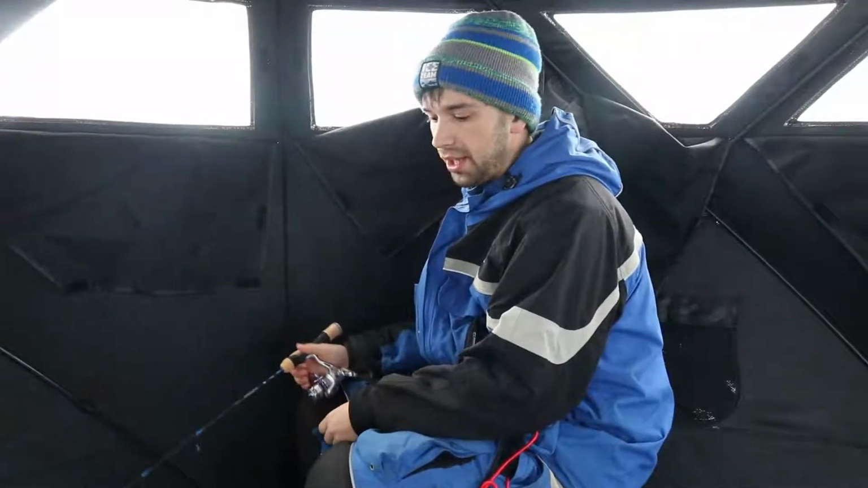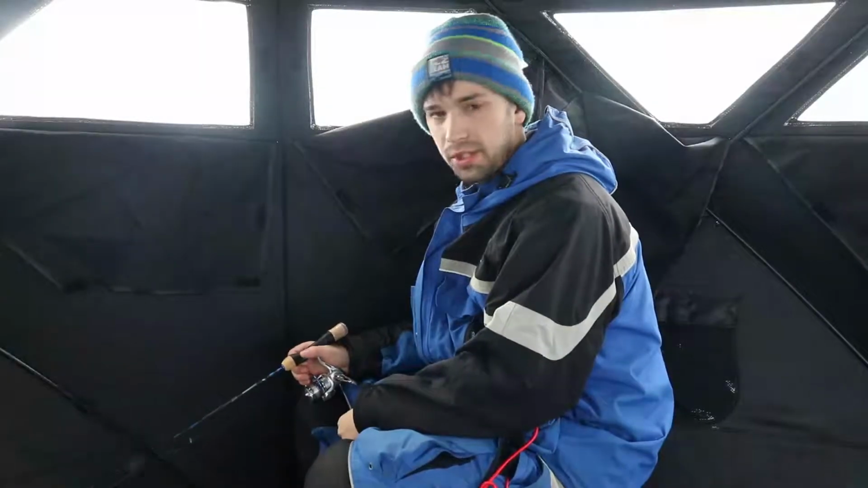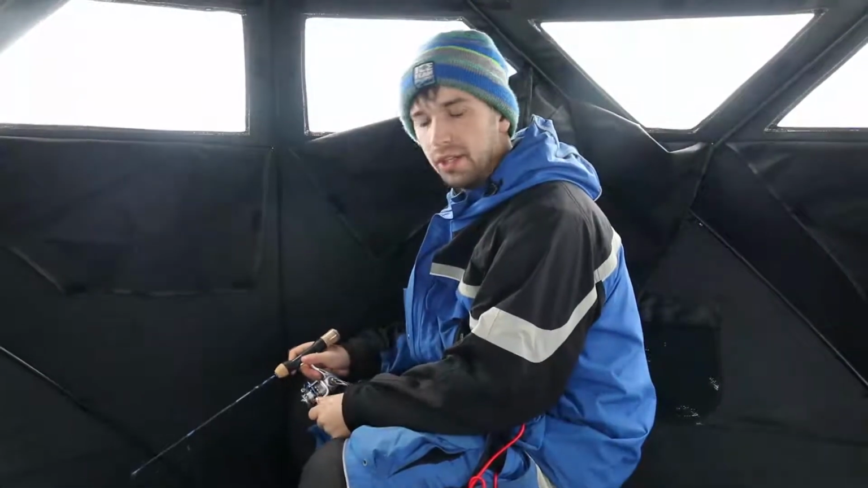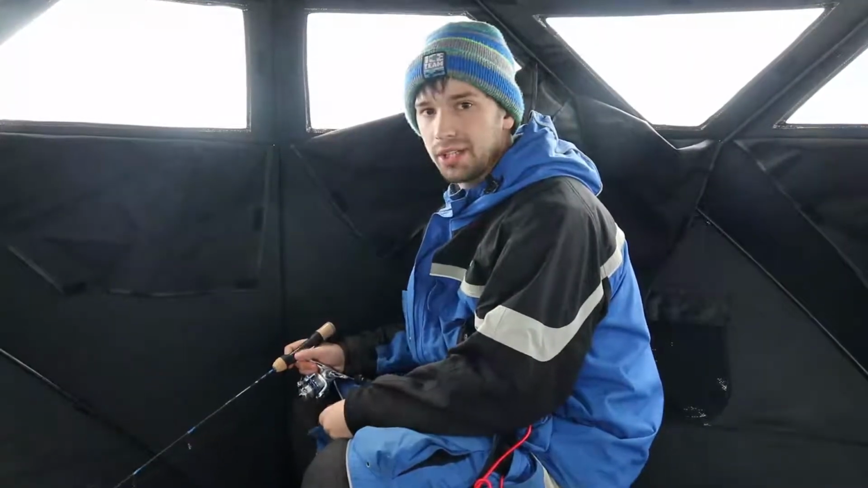The second pro would be the battery life. This battery lasts all day, and anybody that's used batteries, especially in the cold, knows that as soon as it gets out here, that battery's just going to die on you. But with this, I've never had this battery die. Usually it lasts all day fishing. So if you're concerned about a battery not lasting your entire fishing trip, this one will last you a long time.